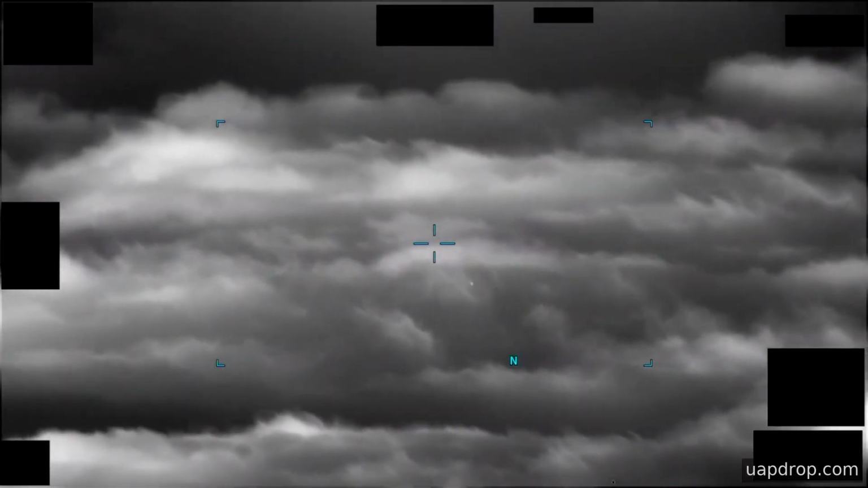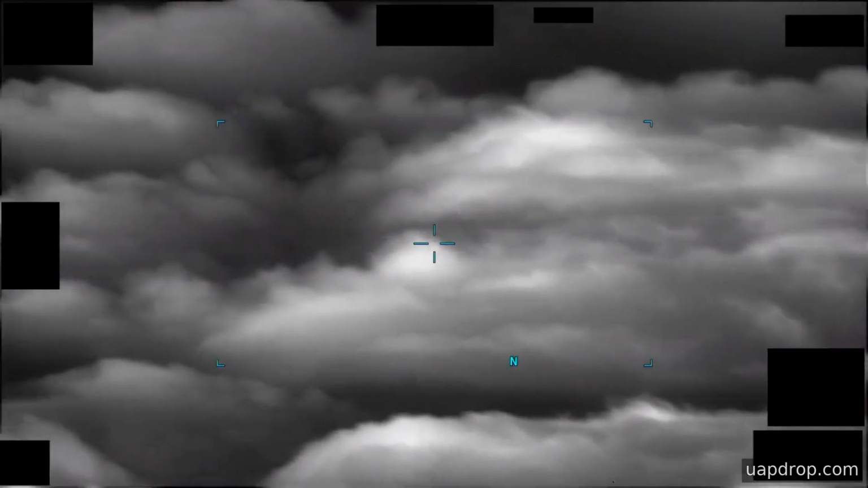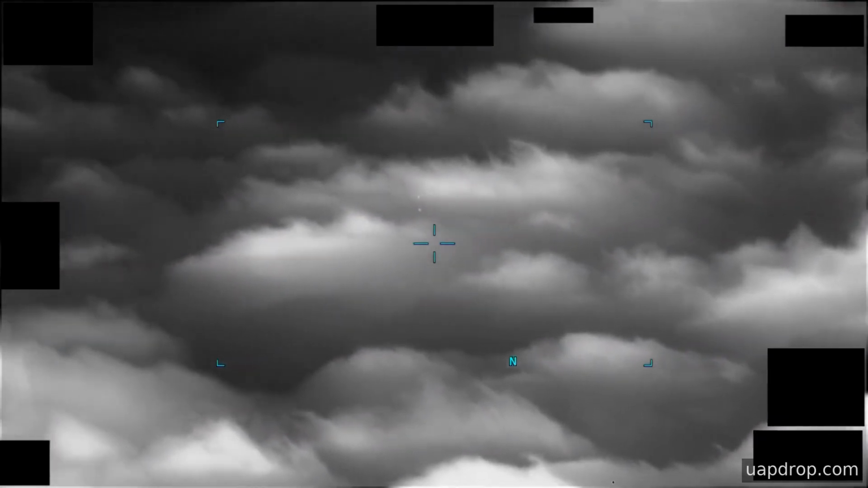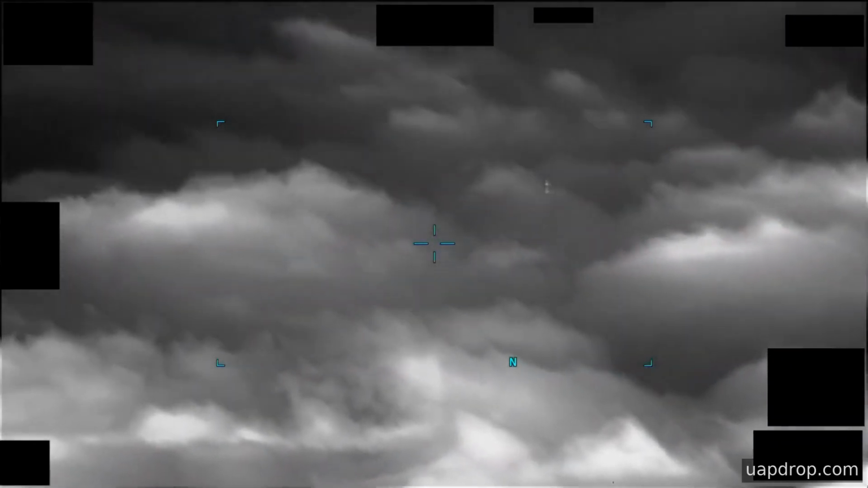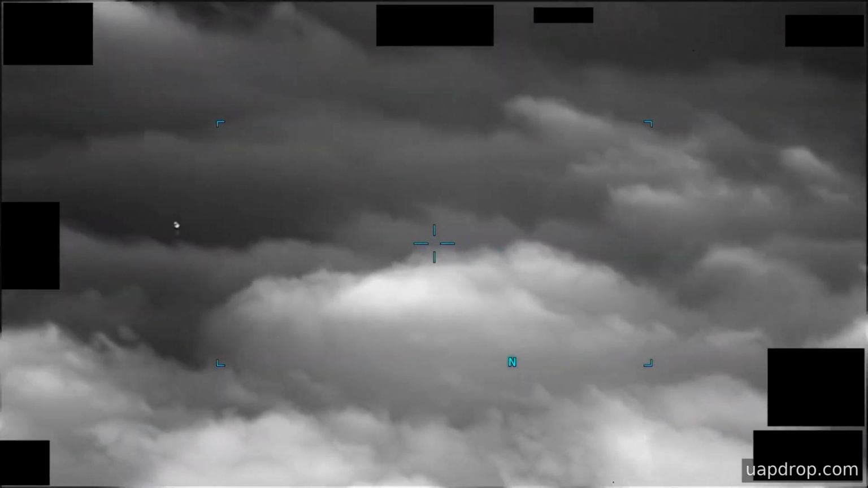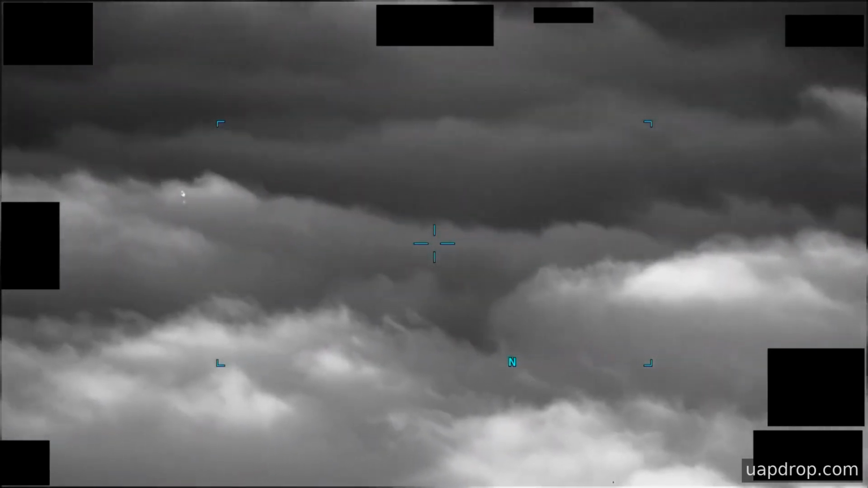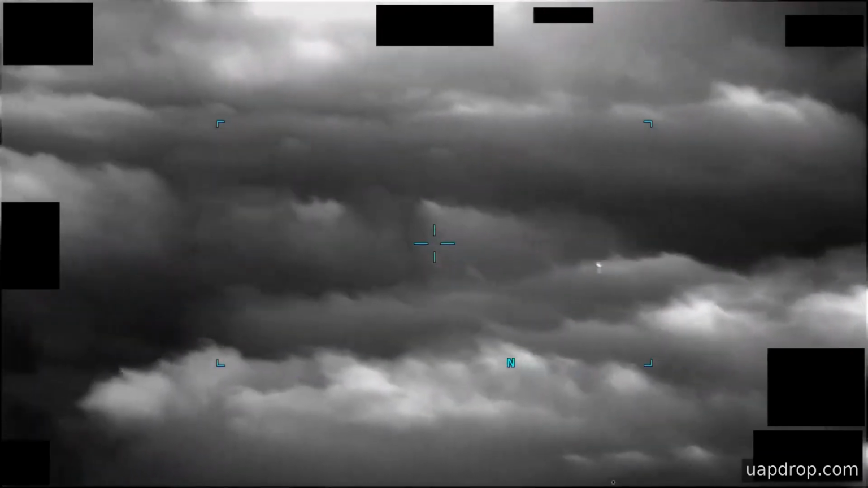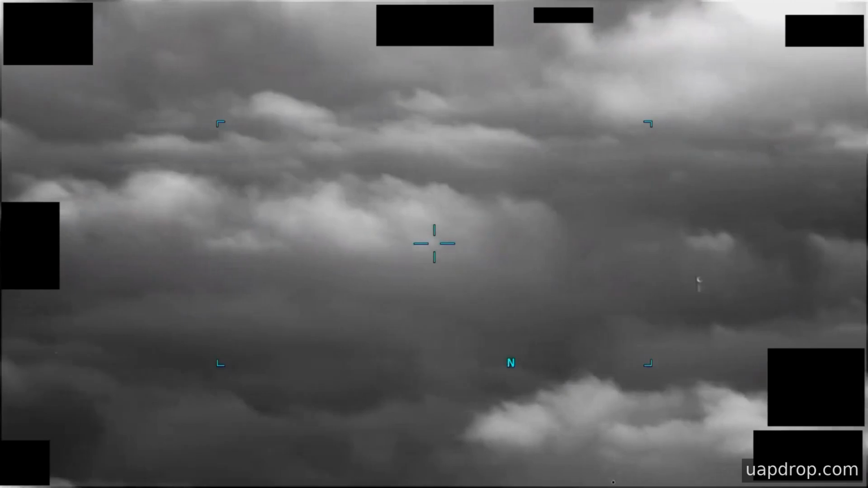Early in the clip, the sensor pans smoothly, keeping an area of contrast near the center of the frame. That area remains the focus as the camera tracks across the scene, and at times the contrast that defines the object grows faint and then returns. Moments later, the image briefly displays dark rectangular overlays that obscure portions of the picture while the sensor adjusts.